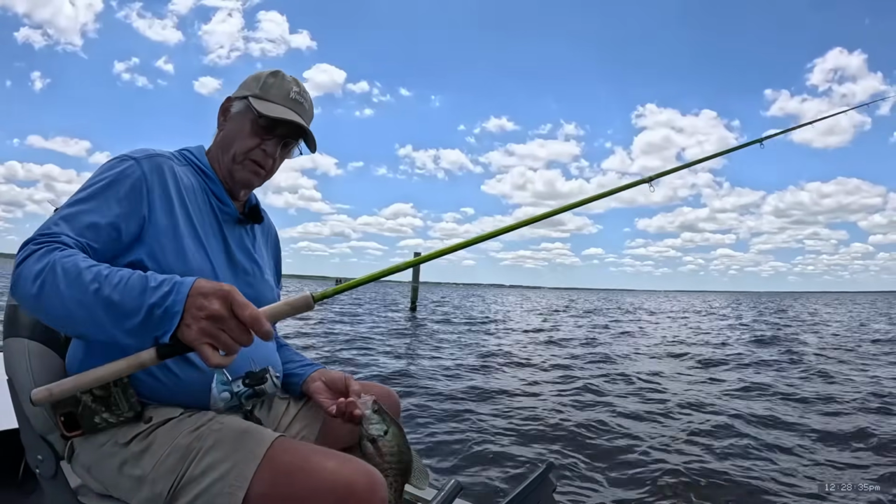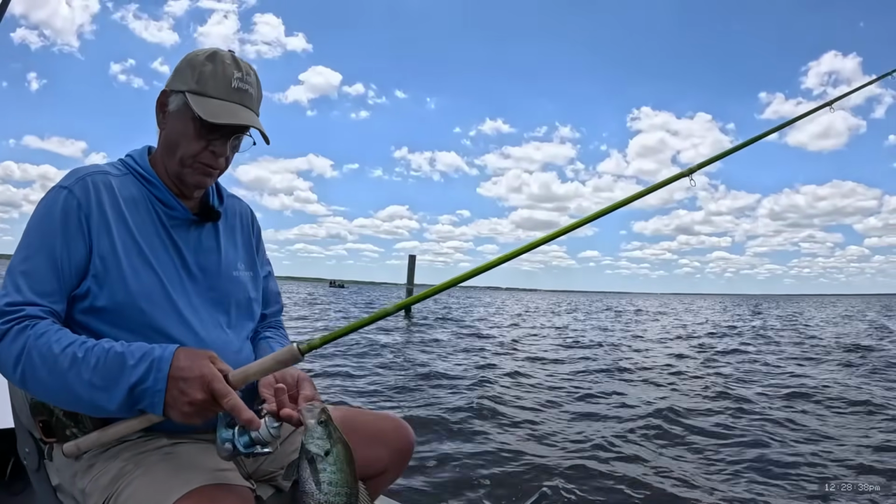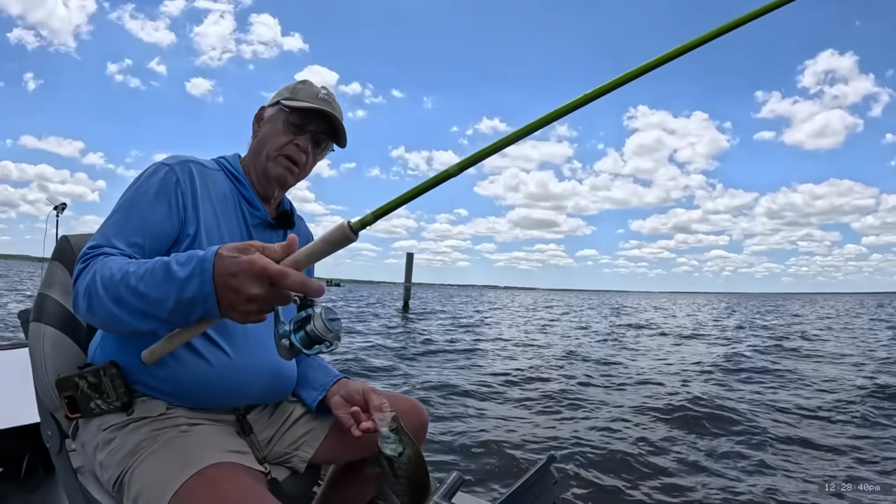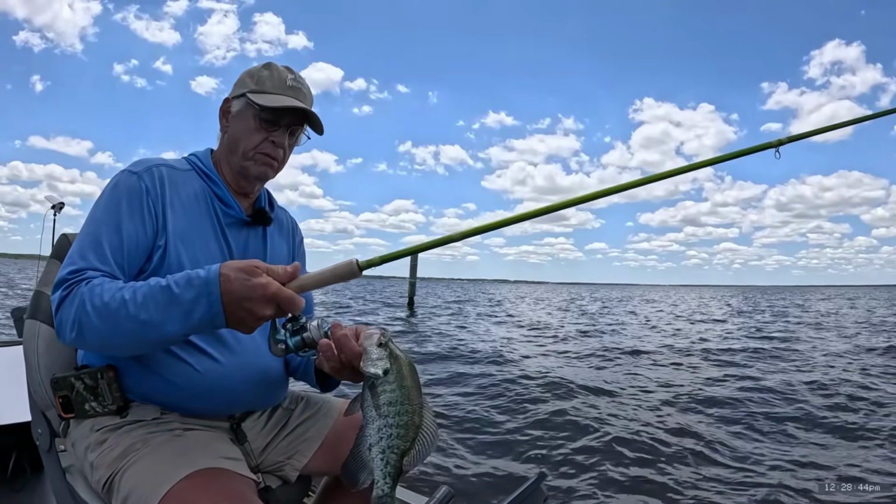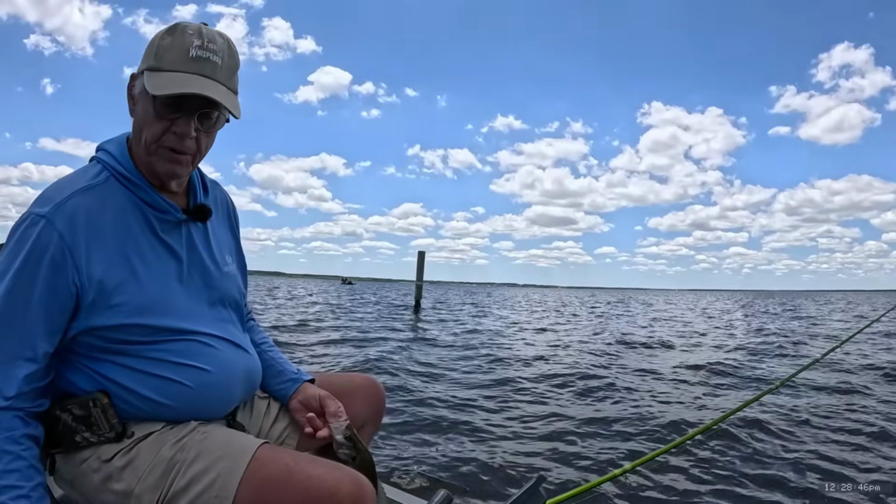And I like these reels right here because you can just pull the trigger right here. Watch it right there. Pull the trigger on it right there, and the bail pops open. That's pretty cool right there. I like that. Use one-handed fishing.